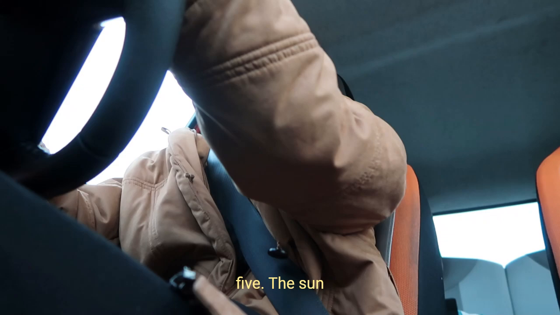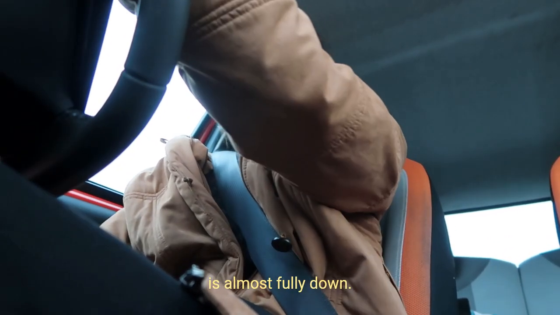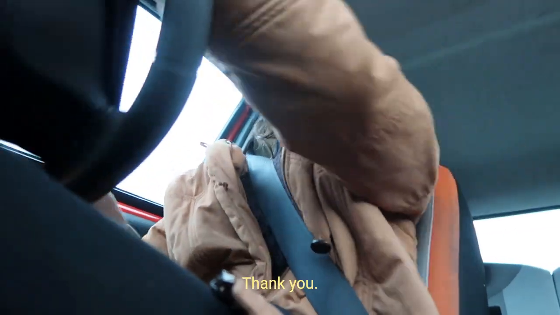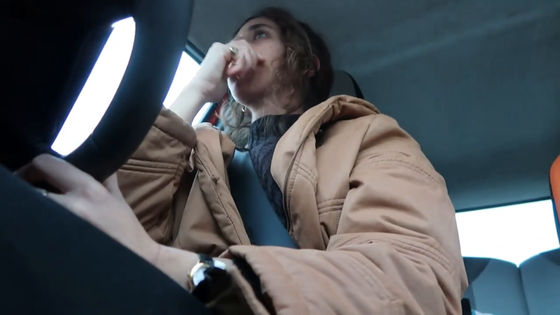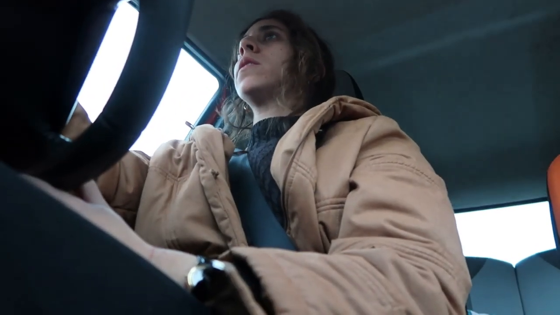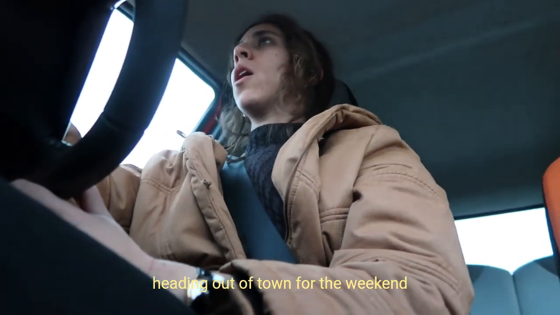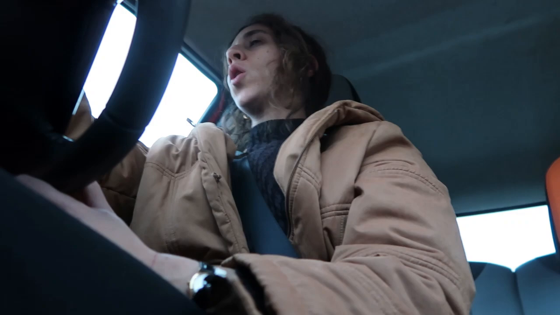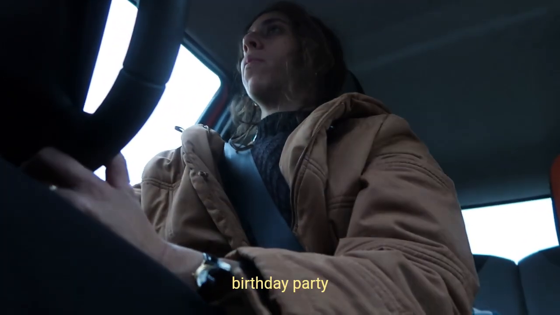It's 10 minutes to 5. The sun is almost gone, fully down, and it's probably going to be dark by the time I hit the highway. It is Friday and I'm heading out of town for the weekend for a 70th birthday party.